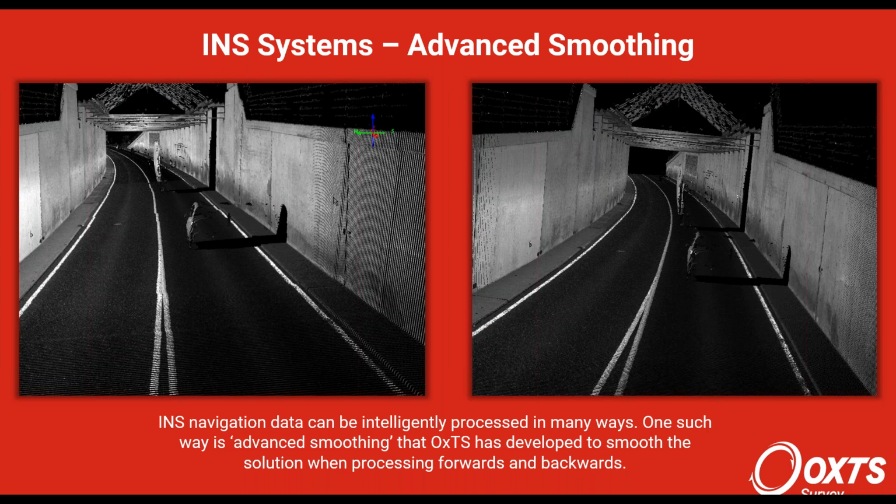But you can imagine if you process data backwards, the highest accuracy is actually when you're exiting the tunnel, and the lowest accuracy is when you're entering the tunnel. So you're able to process it both ways and then combine them in some way. Now, this presents a problem when the processing is not able to tell which direction, the forwards or the backwards, is the most accurate, and it will start to jump between the two.